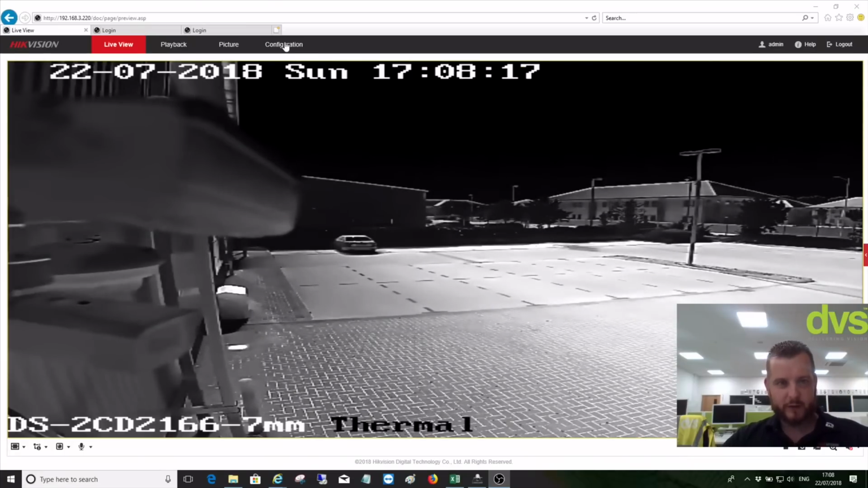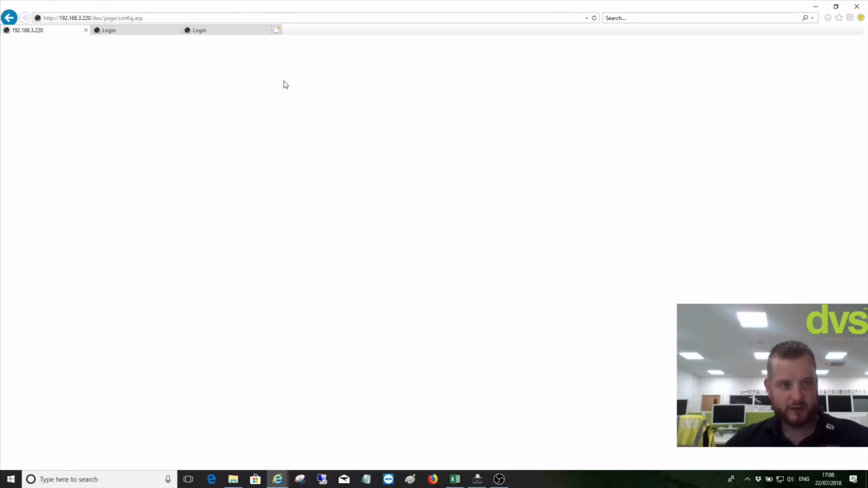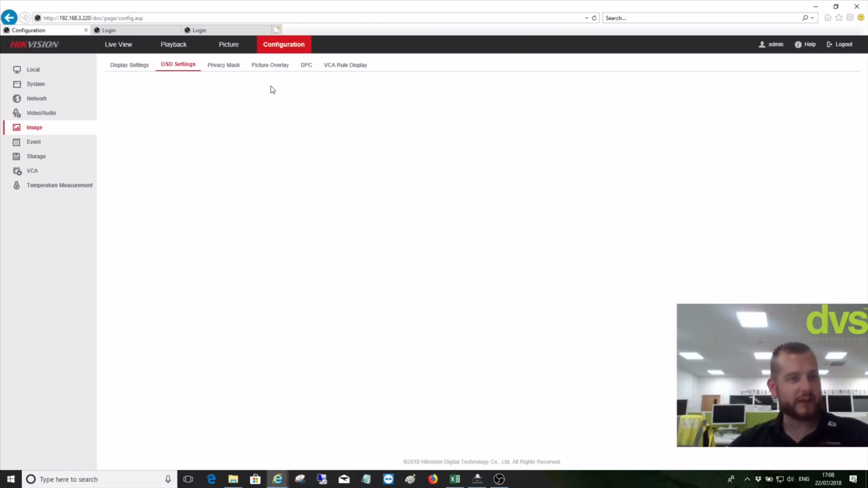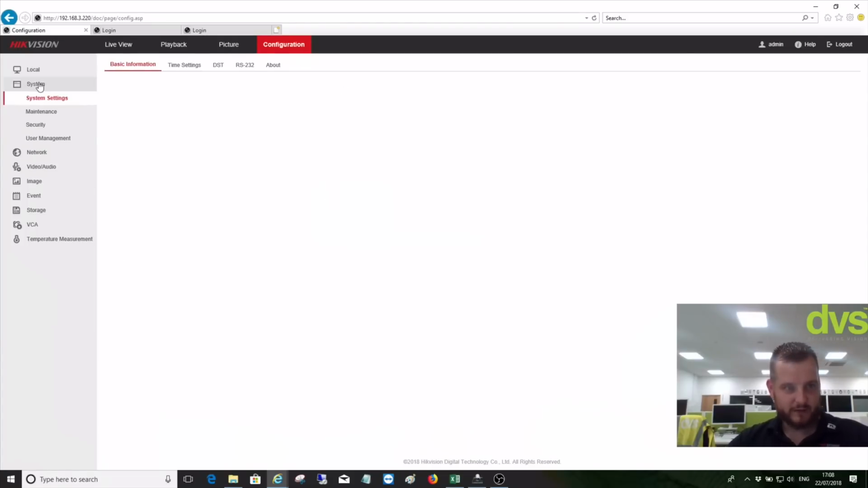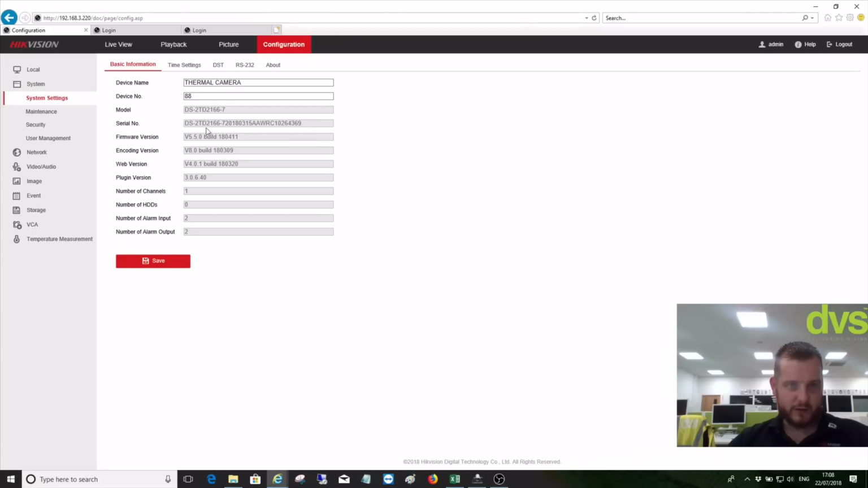So first thing we do is log in, web browse to the camera, go to configuration. Always important to check the firmware is up to date. I have just updated it. So under system, on the left hand side, system settings, model number, firmware version. The latest one at this point in time is the 5.5.0 firmware with the deep learning algorithm. So we've made sure our camera's on the latest firmware.